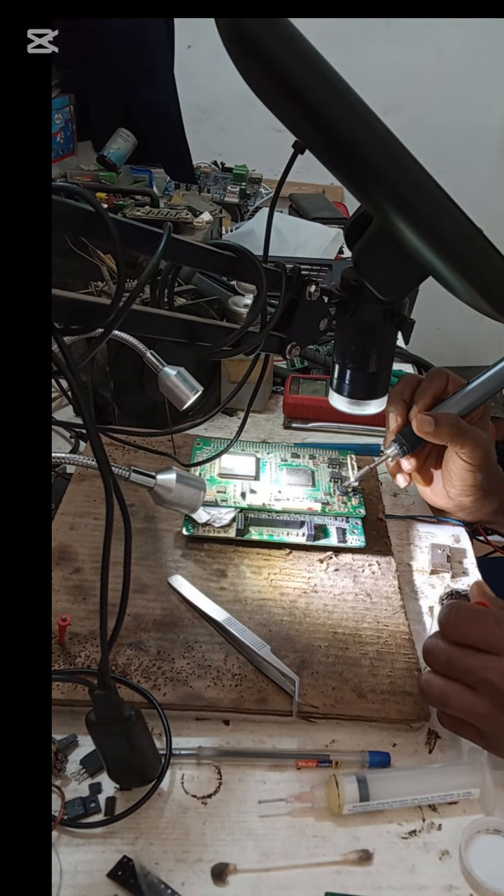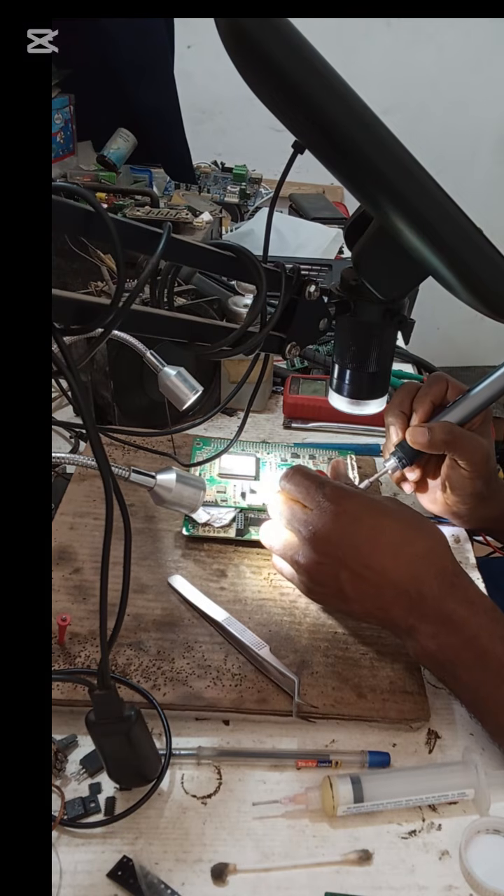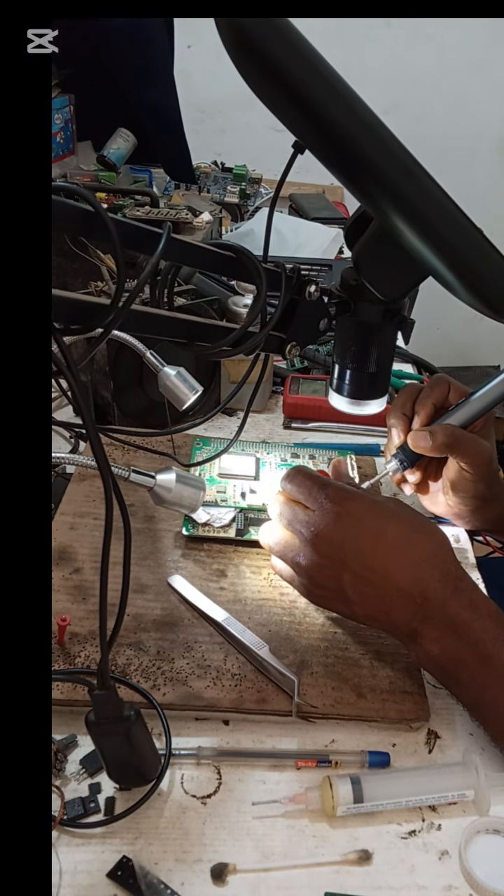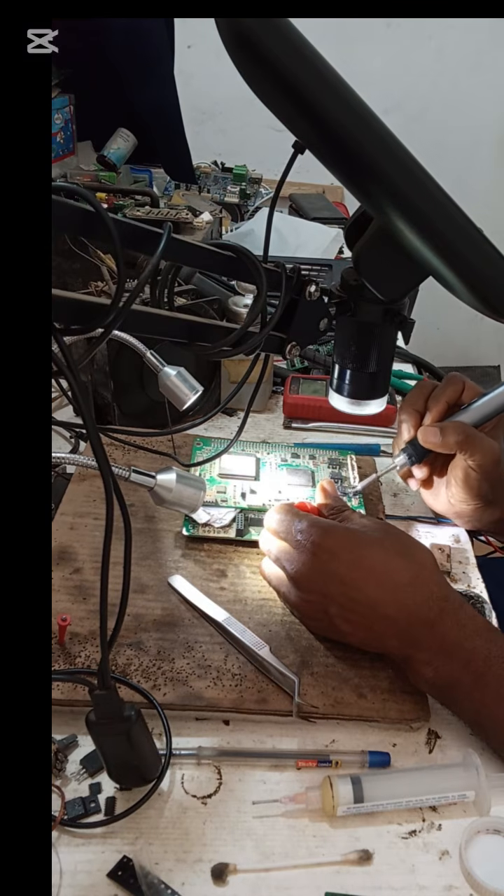So I'm now using soldering flux. Make it faster and better. I have some bridges, no problem. I will sort that out.